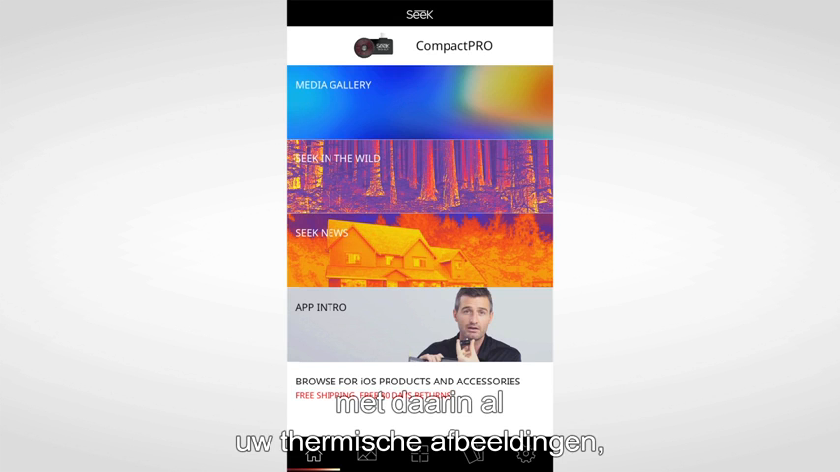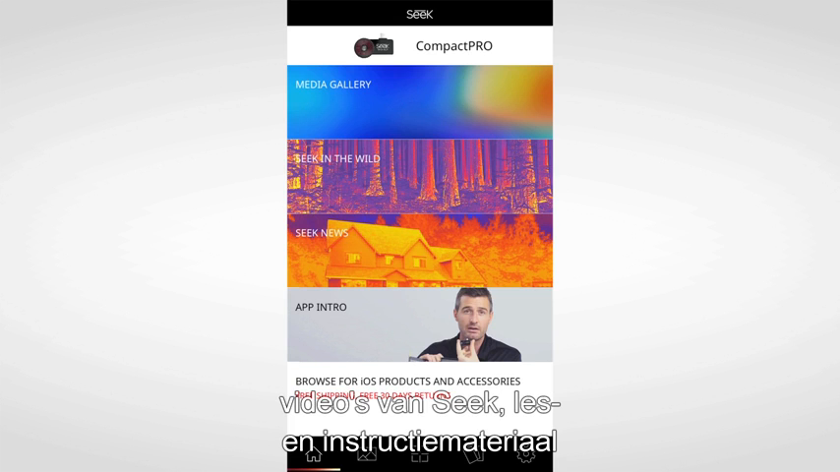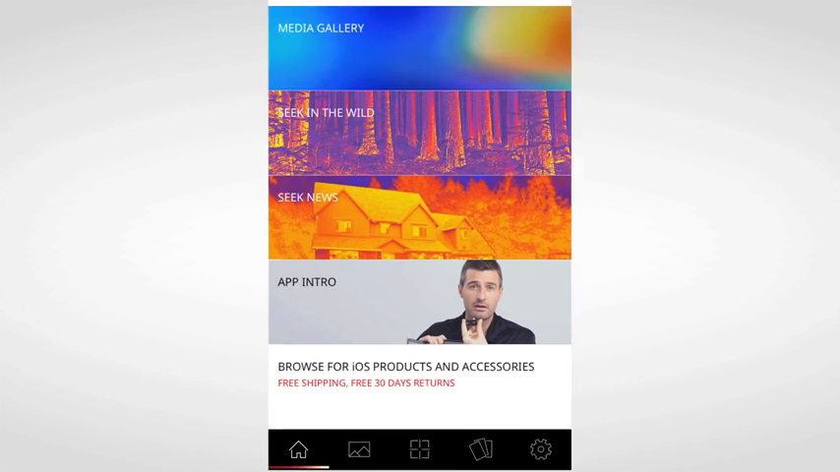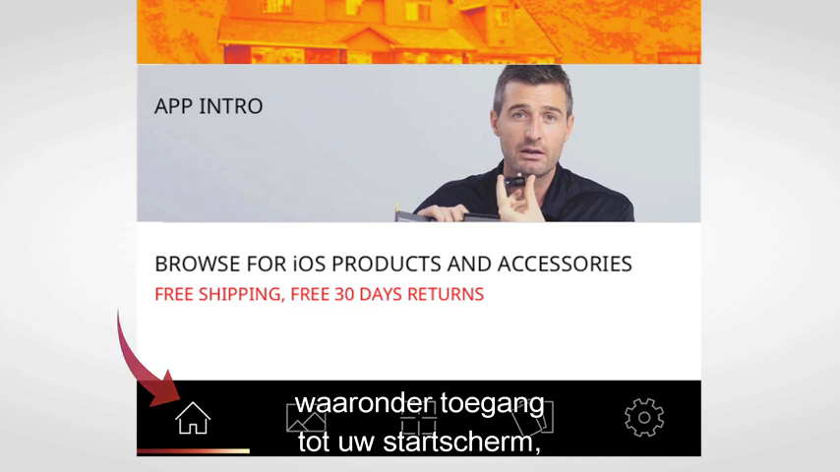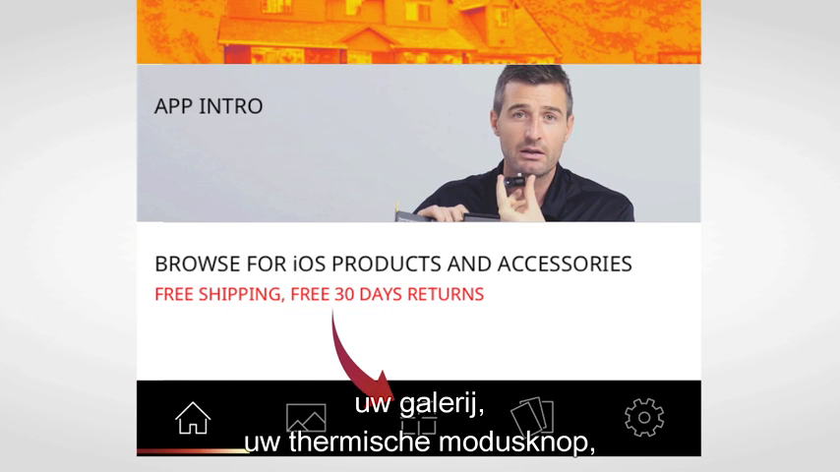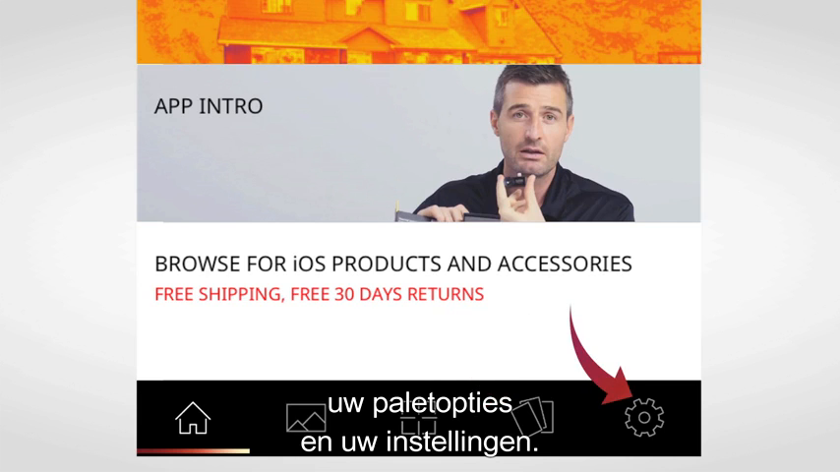Okay, so now I'm on the home screen of the app where you can easily access your media gallery, which contains all your thermal imagery, videos from Seek, as well as tutorial and instructional content, and the latest news from Seek. On the bottom, you'll see your list of menu items, including access to your home screen, your gallery, your thermal mode button, your palette options, as well as your settings.